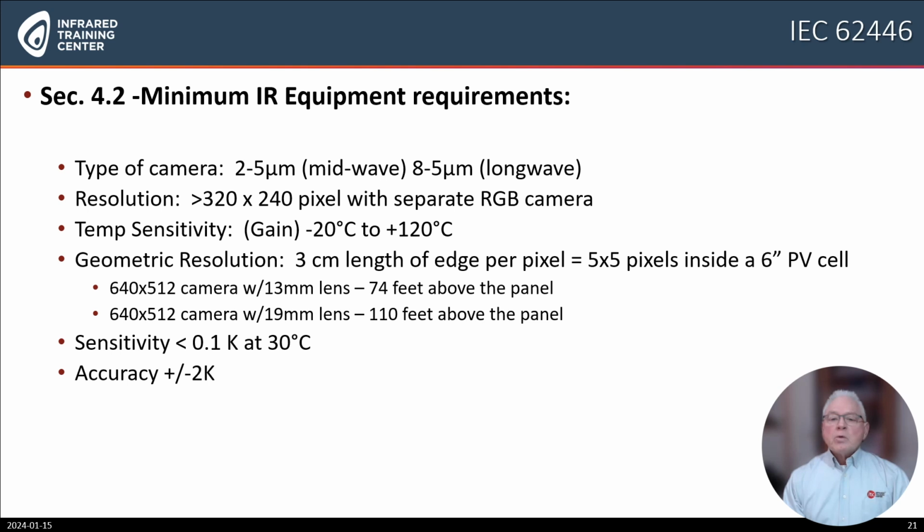The type of infrared sensor and lens makes a difference in the quality of the data that's collected. The minimum infrared equipment requirements per the standard are: type of camera, 2 to 5, which is mid-wave, 3 to 5 wavelength, which is long wave, greater than a 320 by 240 resolution with a separate RGB camera, temperature sensitivity, or the gain, negative 20 degrees Celsius to plus 120 degrees Celsius.